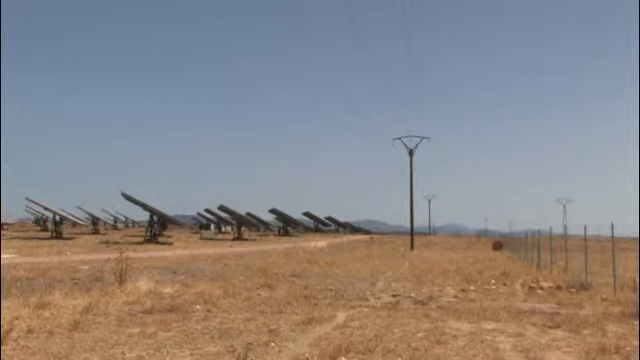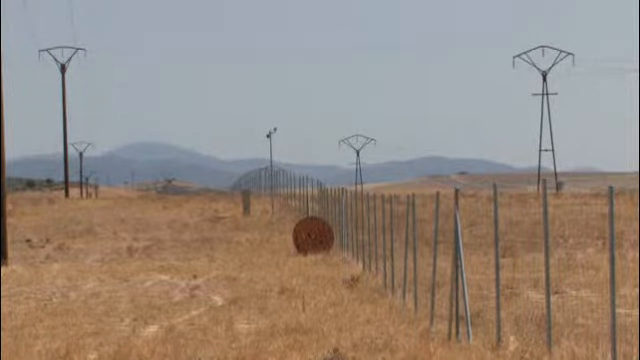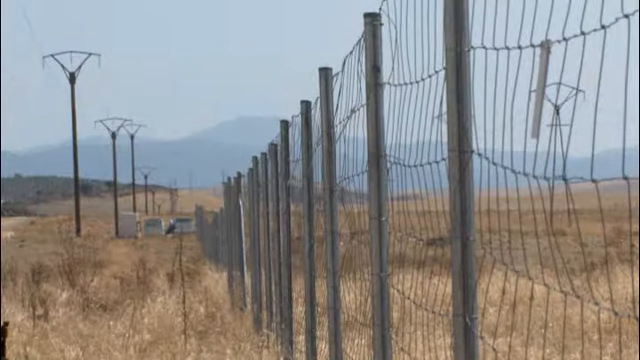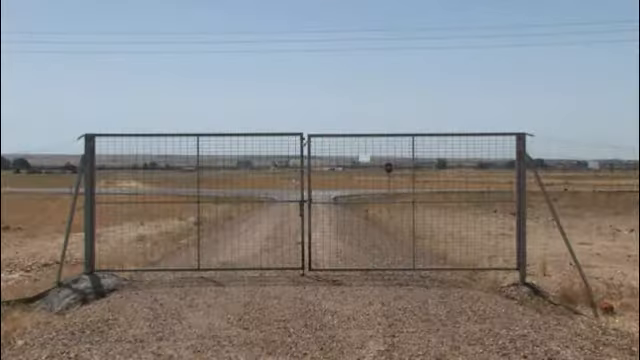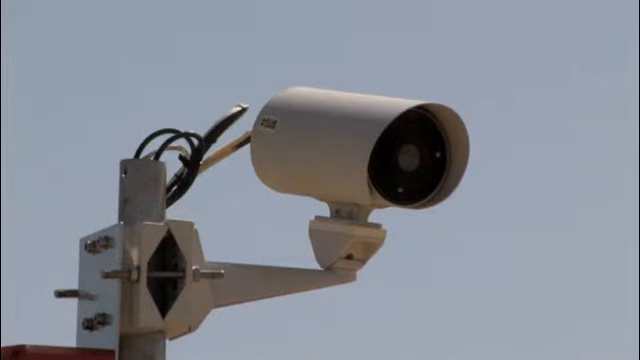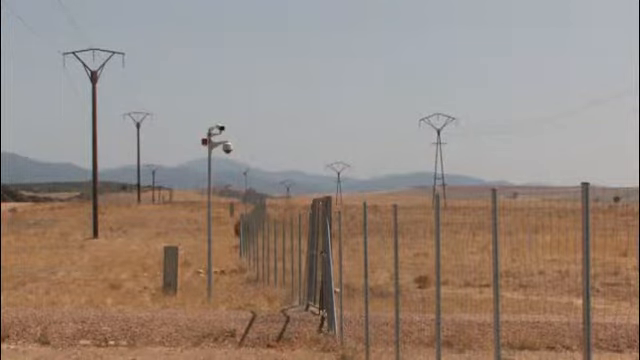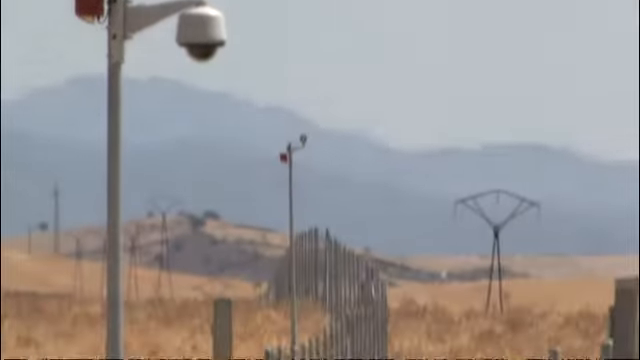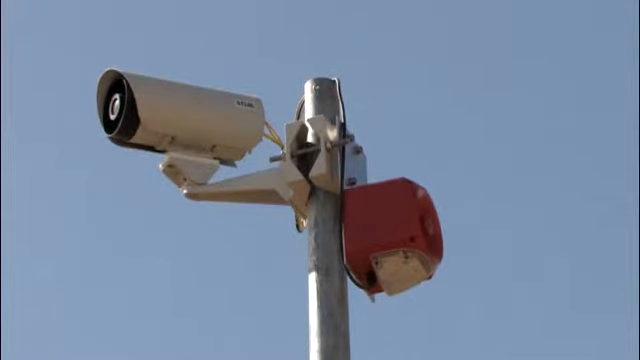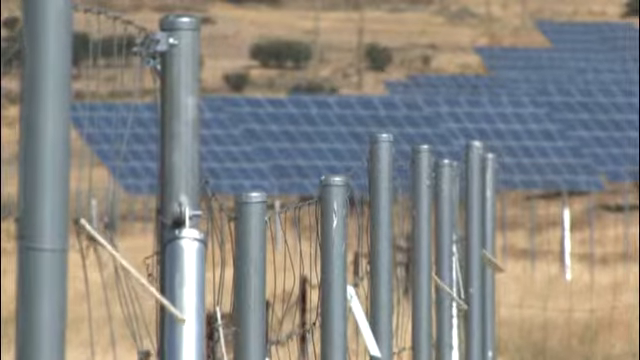An investment of this size needs to be well protected, not only during daytime, but at night as well. After careful evaluation of different technologies, CCTV with illumination, walking patrols and various others, Vector 4 chose FLIR Systems thermal imaging cameras to protect the almost 9-kilometer long perimeter day and night. 27 FLIR Systems thermal imaging cameras have been installed.